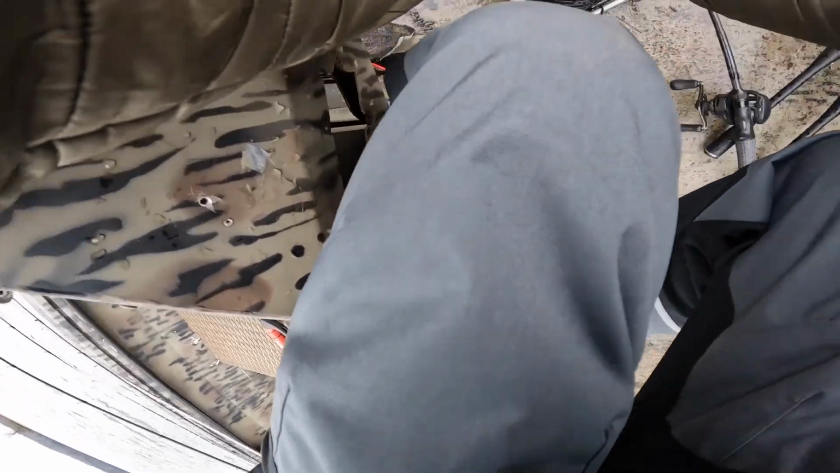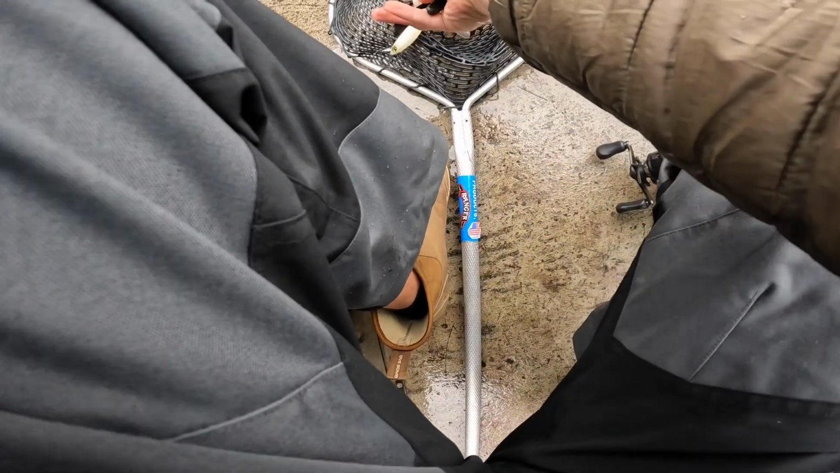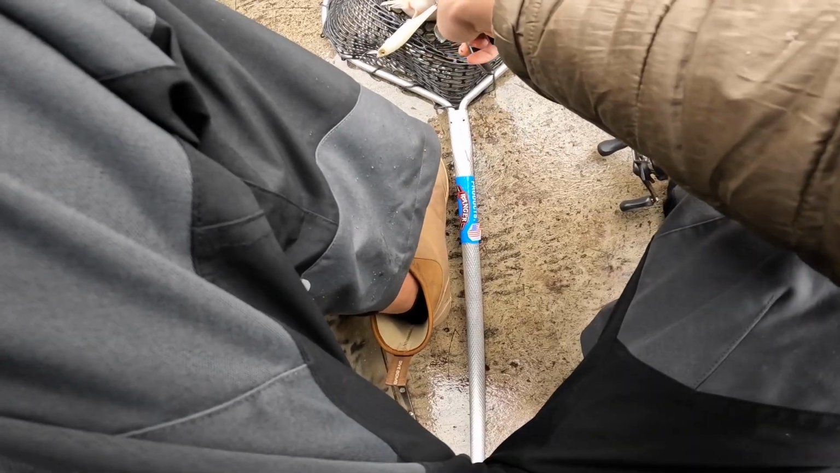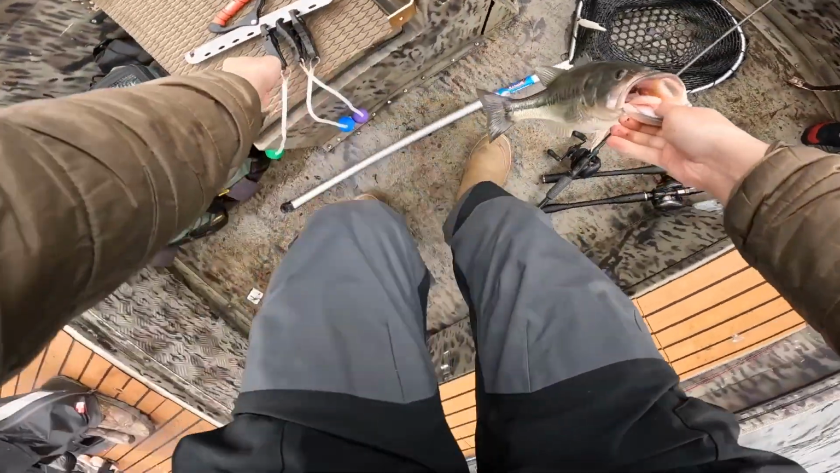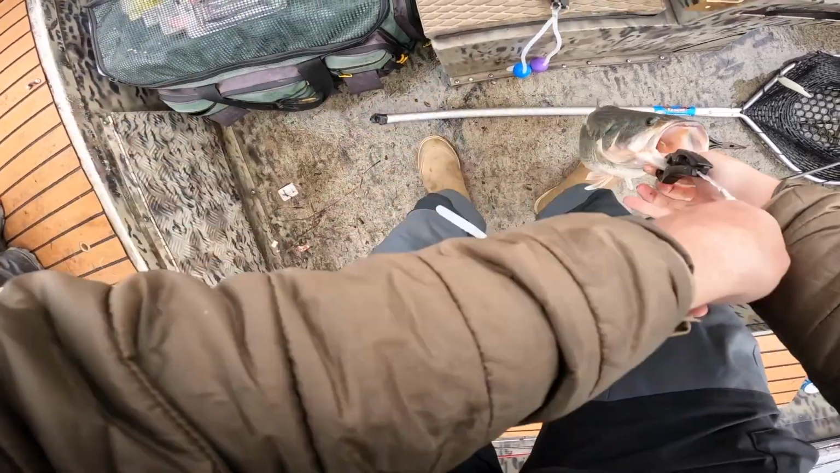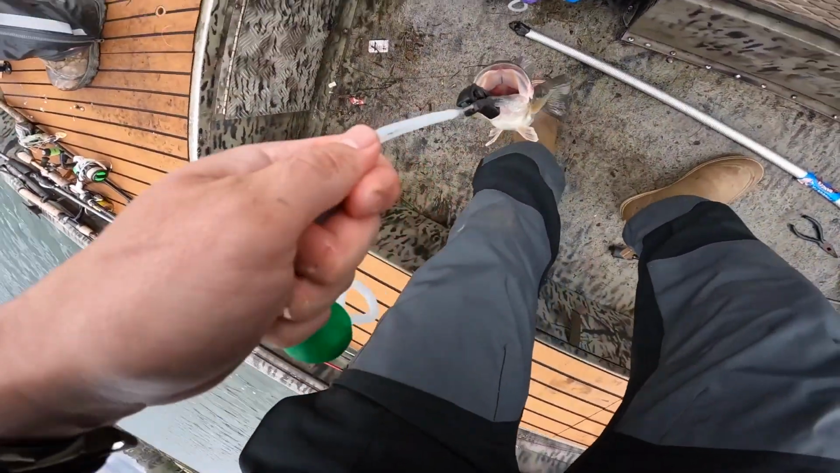I'm gonna have to start weighing these fish. I was about to say, it's hard to tell how big they freaking are. All right.